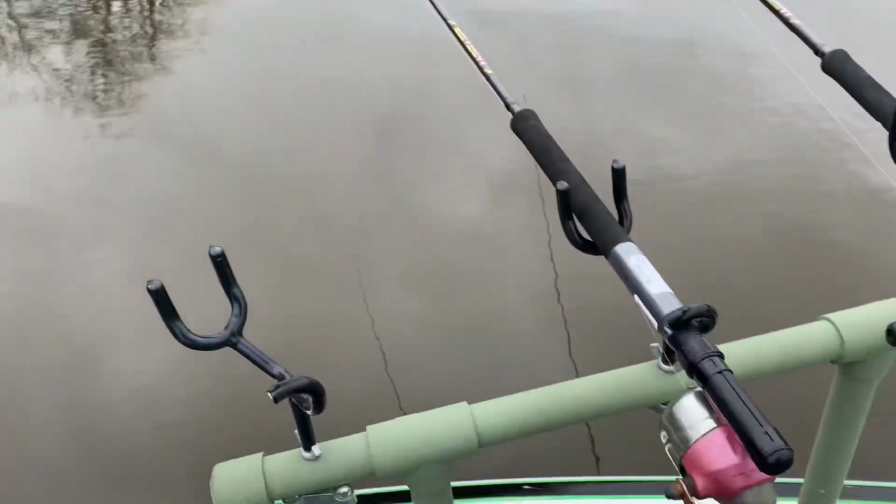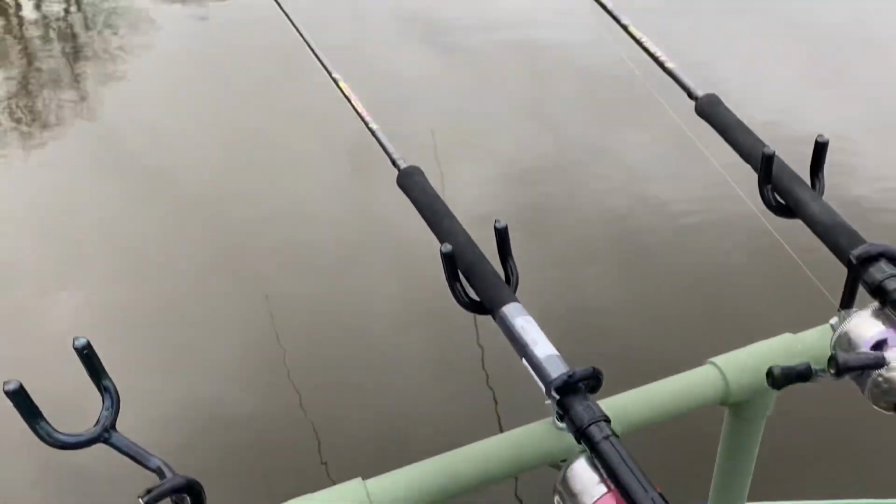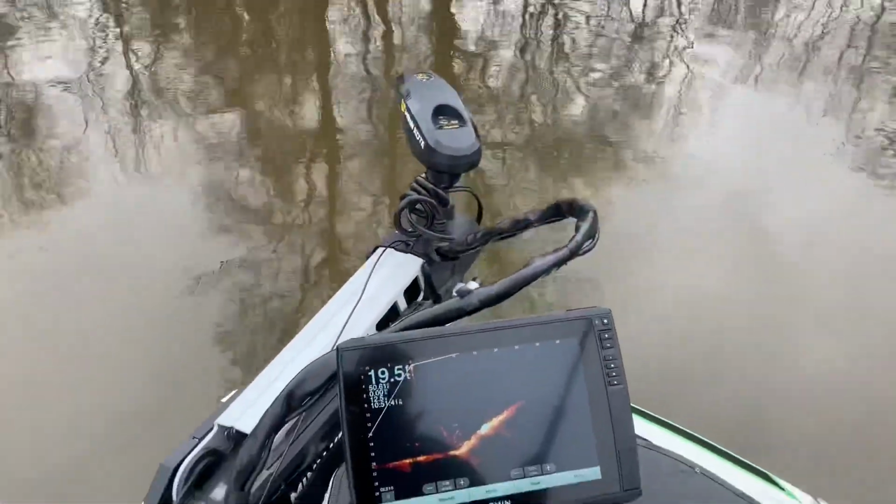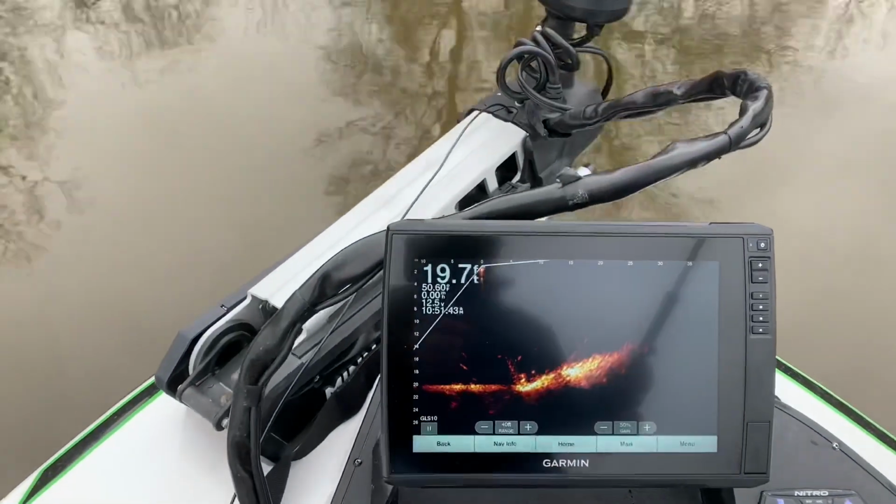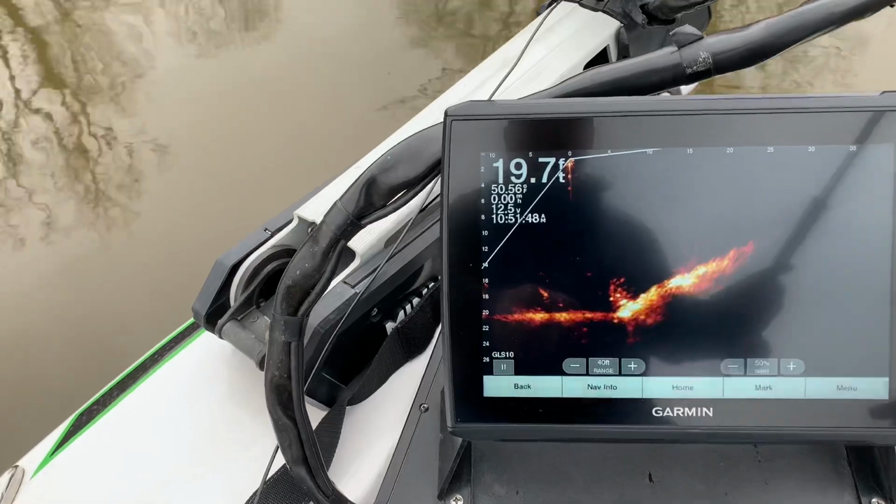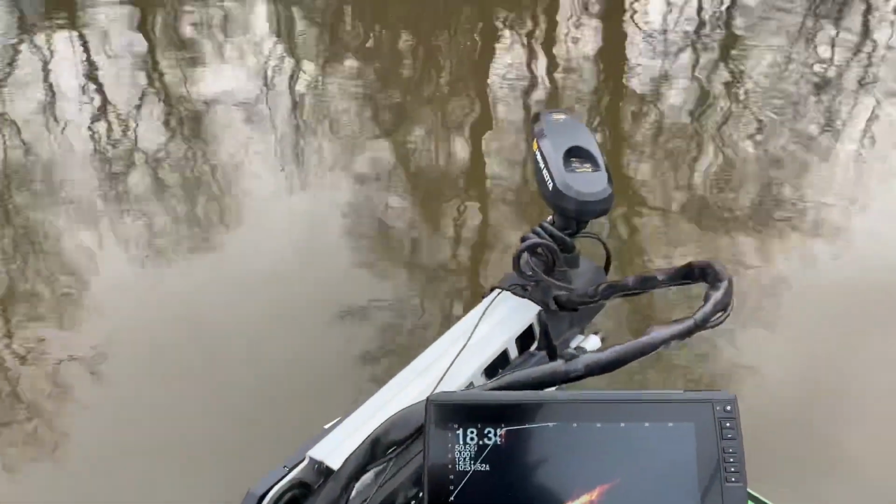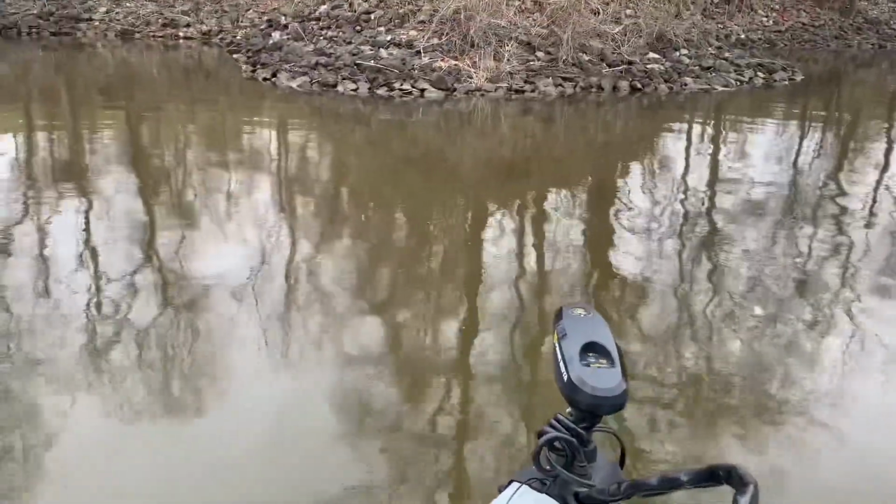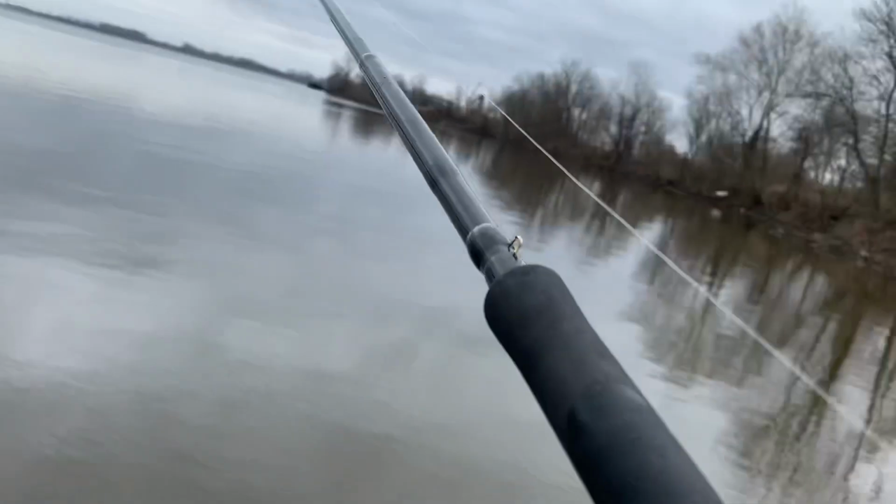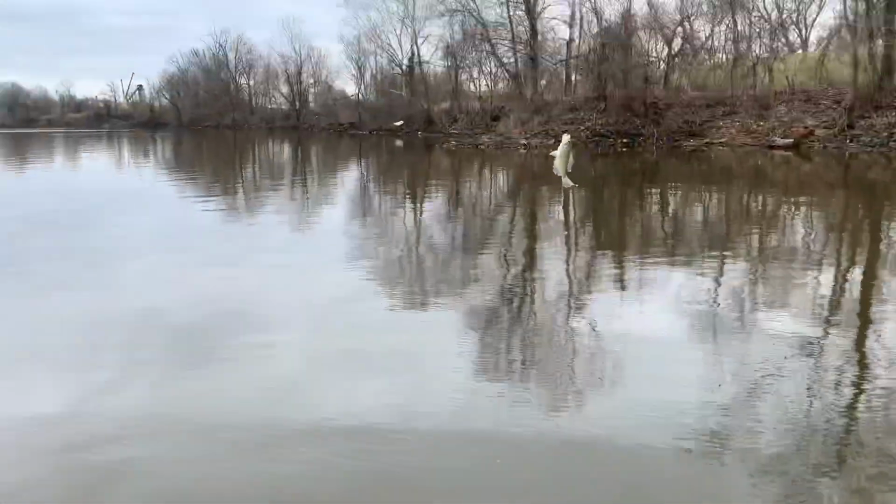Got my homemade spider rig deal up here. And I'll make fun of my pink reel. It'll catch them just like the rest of them. Uh-oh, look. There's a fish right there on the top of that bush. Brush top. Let's see if we can move over here and get him. This one ain't as big, but I seen him come up here and get it.